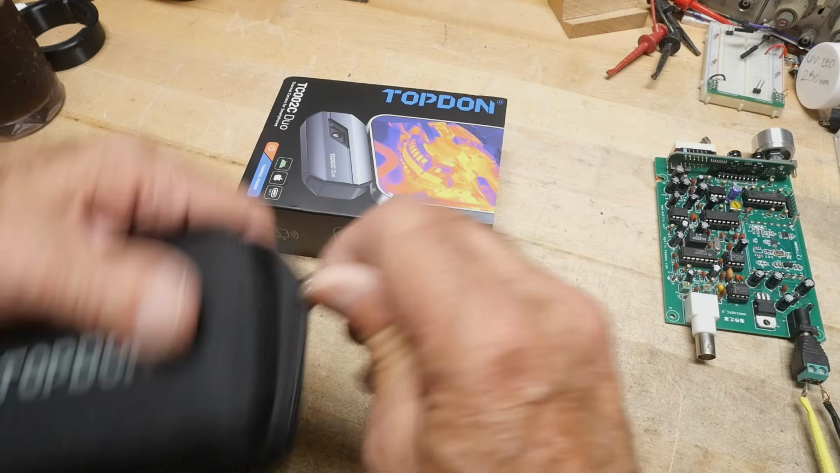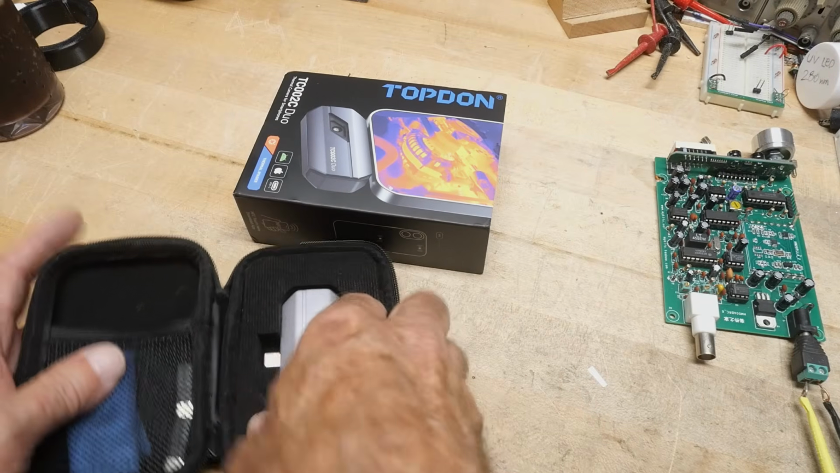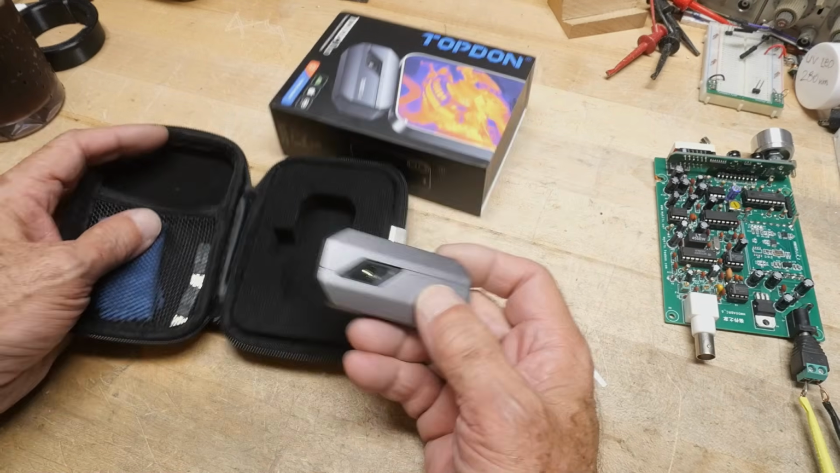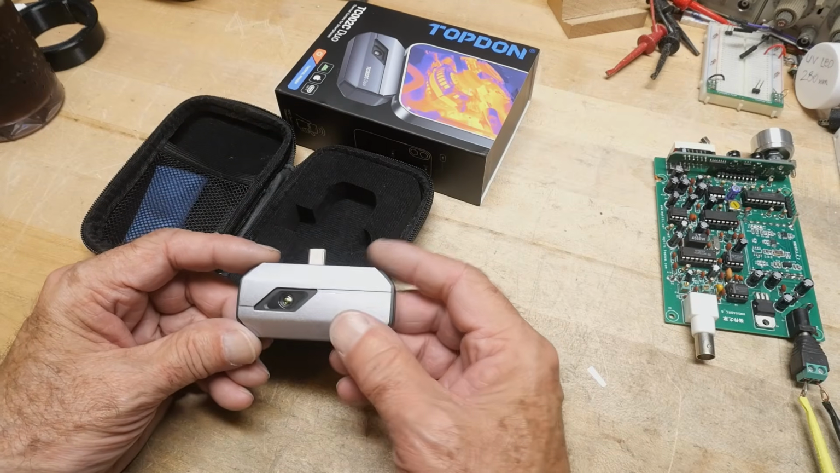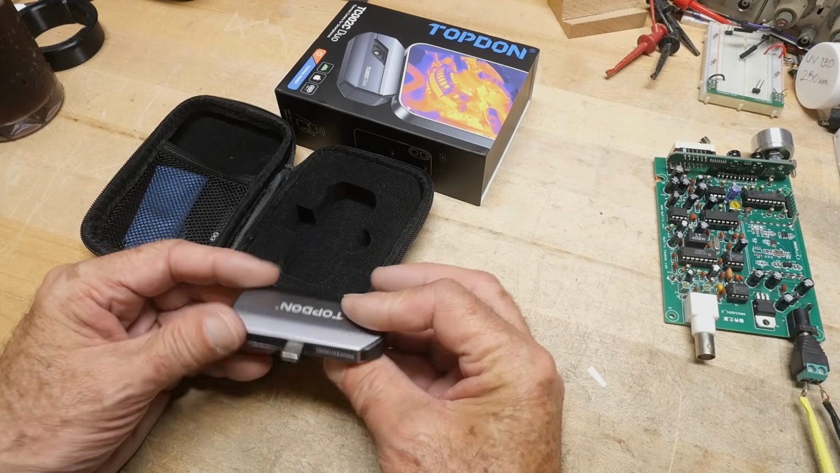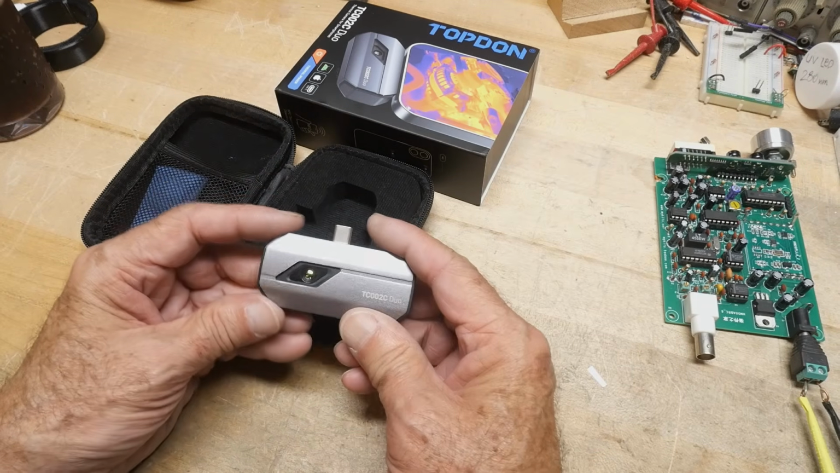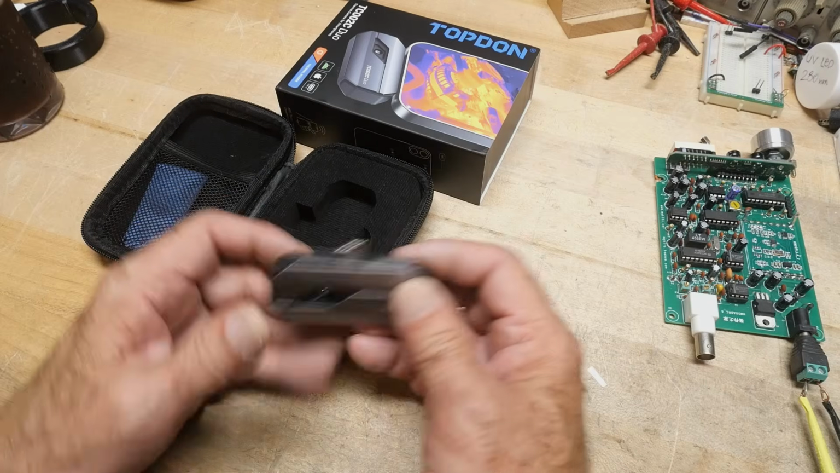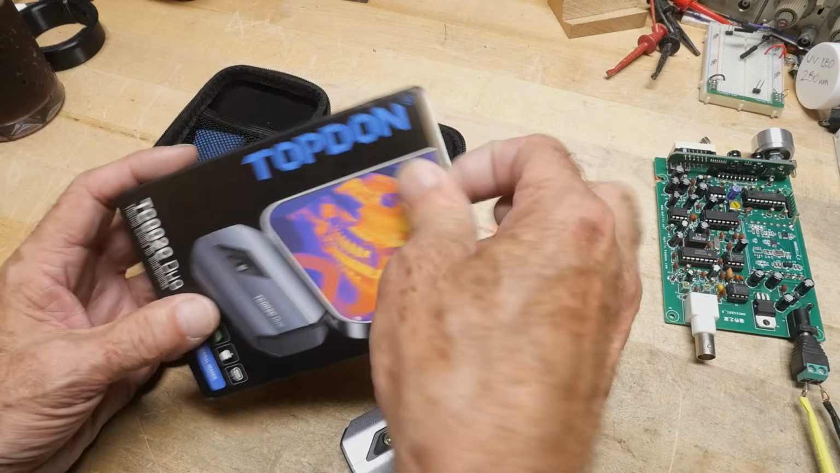Let's just take a look at the product here. It comes in a little case, and it looks identical to the old product. The old product I gave away to a friend of mine who needed a camera. It looks basically the same. It has the lens here, and it goes into your phone. All right. Comes with some cables and stuff. I think they're in the box here.